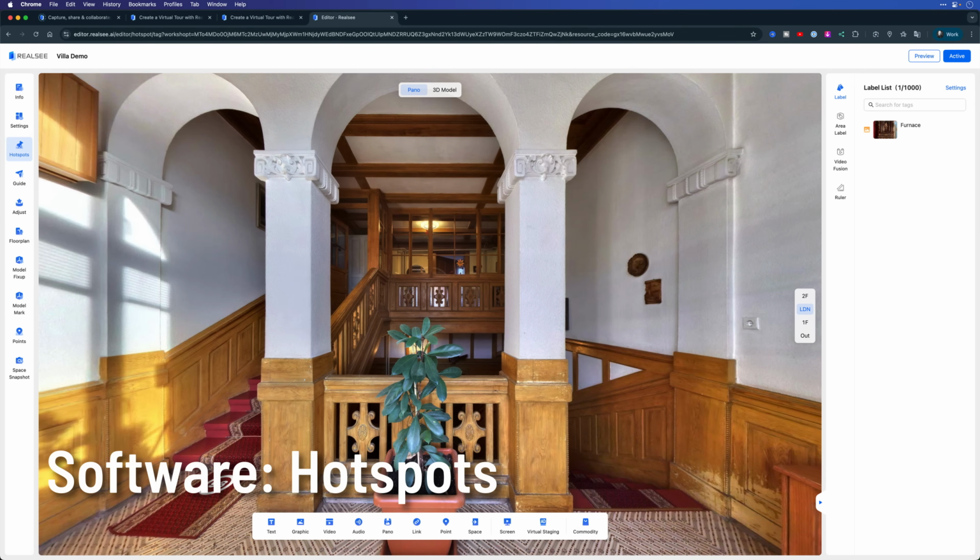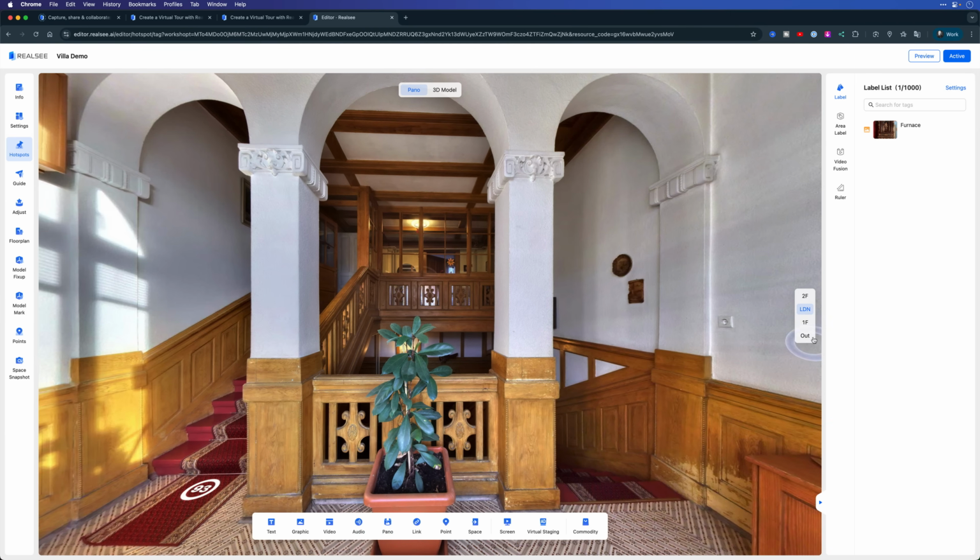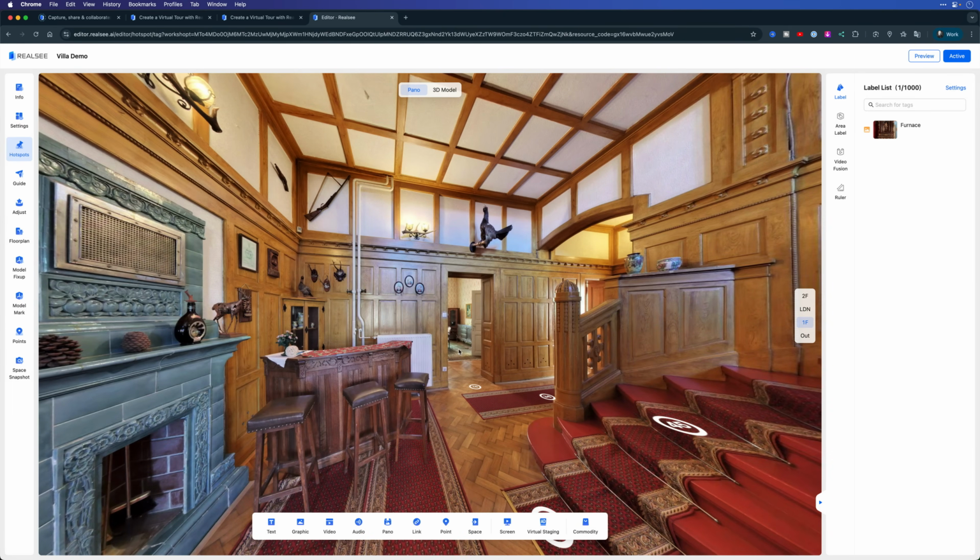This is a really important area where you can add a huge amount of customization to your tour. You can add simply text that hovers over an object, or graphics or videos or audios, or link to other panoramas, all kinds of things in here. So let's just take a look at a couple of examples. I'm going to head back downstairs and into this room.